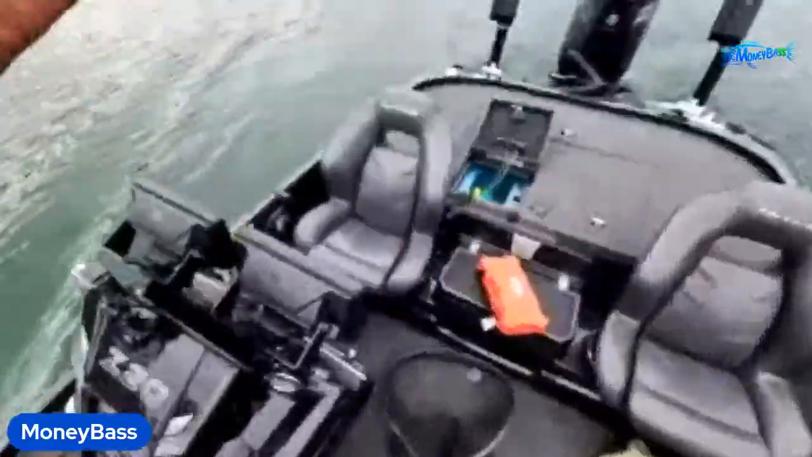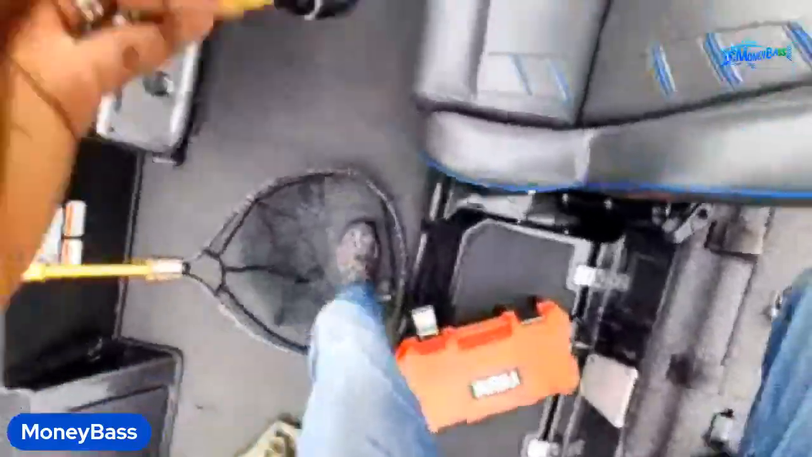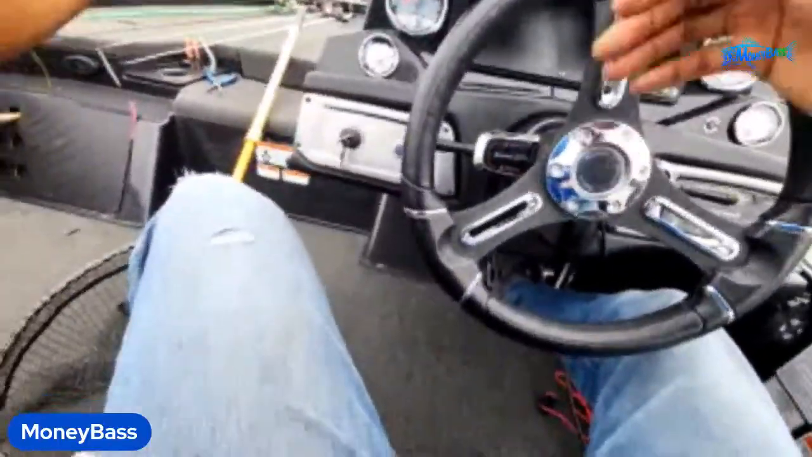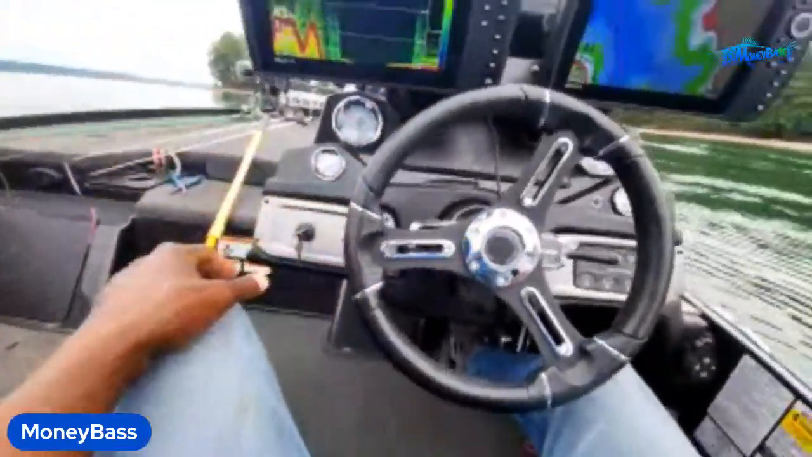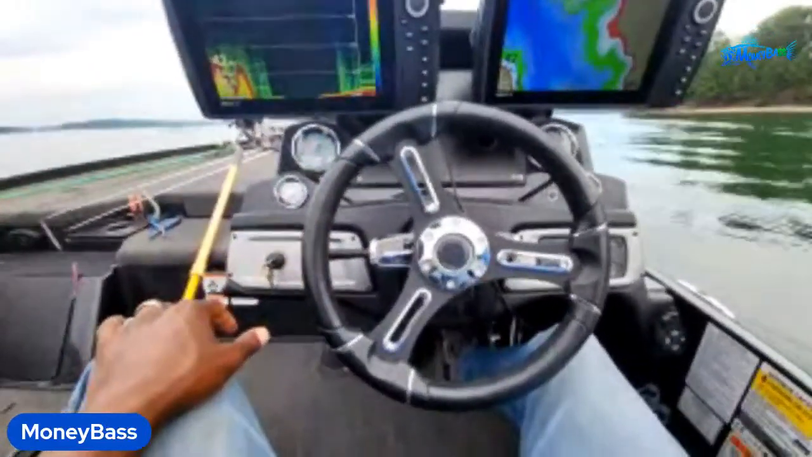All right, we're gonna ease up on stop number 2. We got 3 fish out of stop number 1. Pretty decent. Going for numbers, not size today. Just want to get out here and chit chat with you guys while we're out on the water.